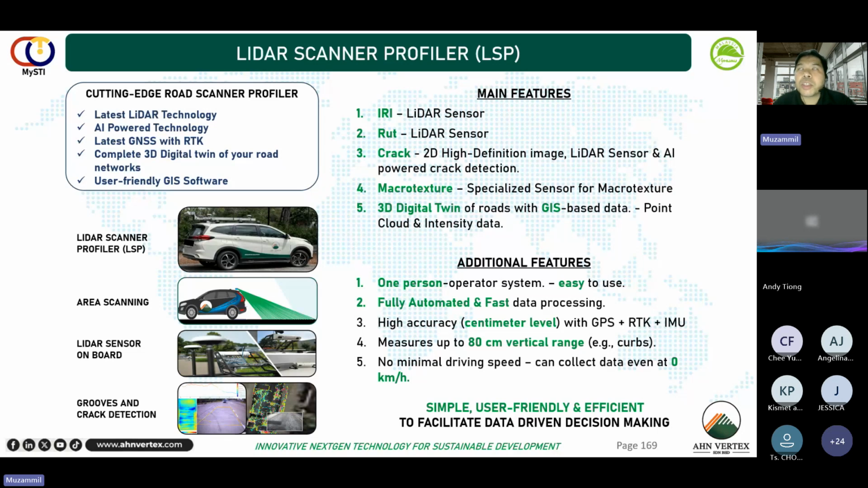As you know, LiDAR has been around for many years. Usually we can see LiDAR on drones, on planes, and sometimes even now on bikes. But this product brought in from Belgium, from Xenomatics, is powered by the latest LiDAR technology, also with AI, which I will explain later, how AI helps this technology to get the results faster. And also the latest GNSS with RTK.